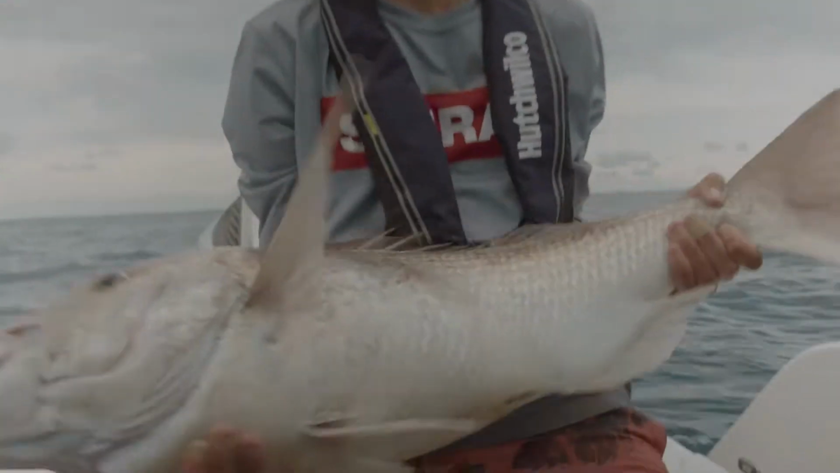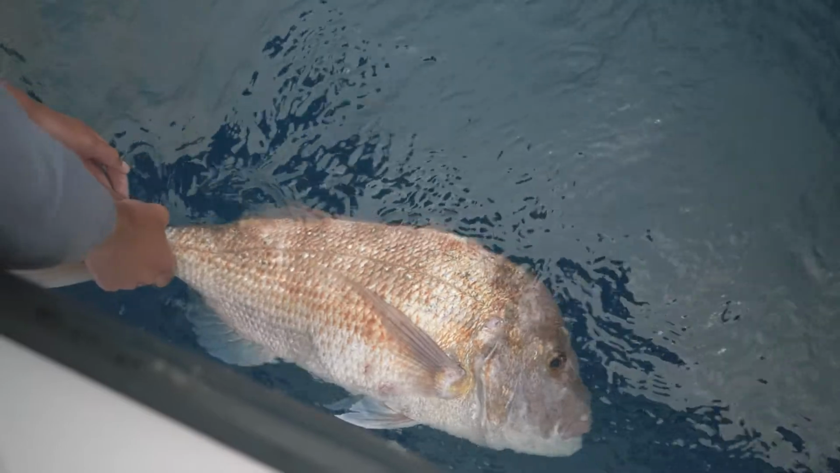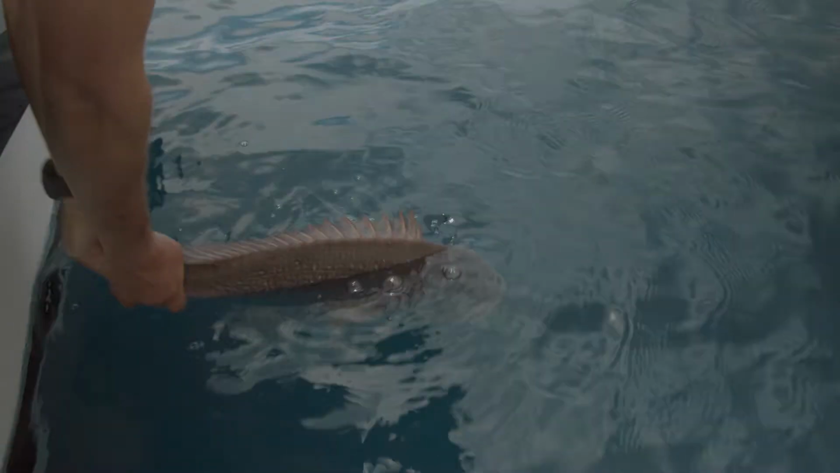I'm all about returning the big snapper, especially in the shallow stuff, as they play a big part in that reef system, and I think it shows good respect to that fish, and also they tend to be the breeding fish, the bigger snapper. We found this spot where we were fishing.